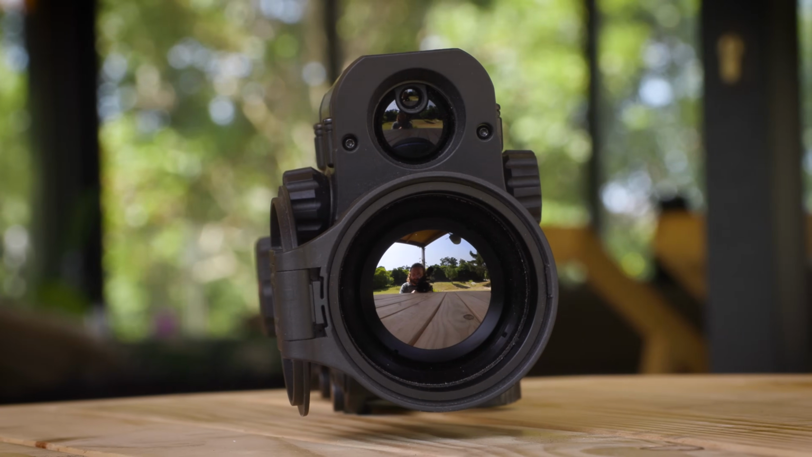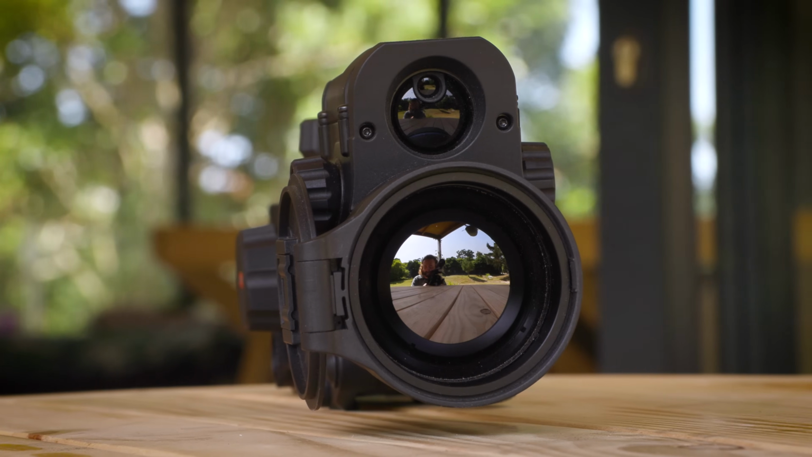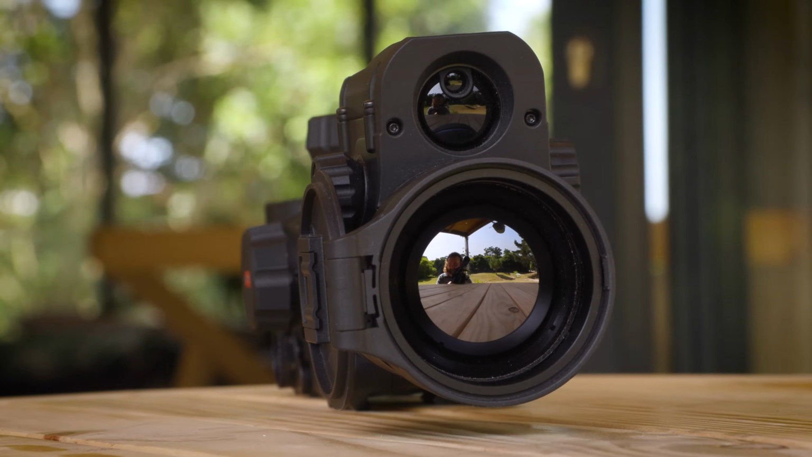The rangefinder does add some weight and size, but in my experience, it is totally worth it. It just makes this unit so much more capable. And there you go, guys. I think that's about it.